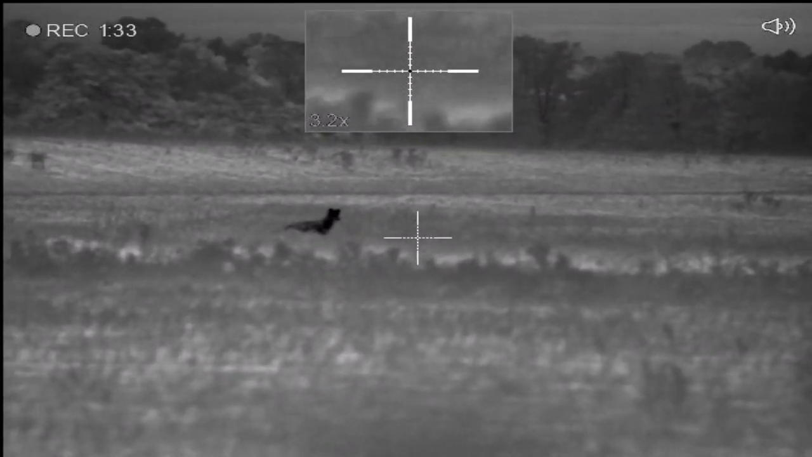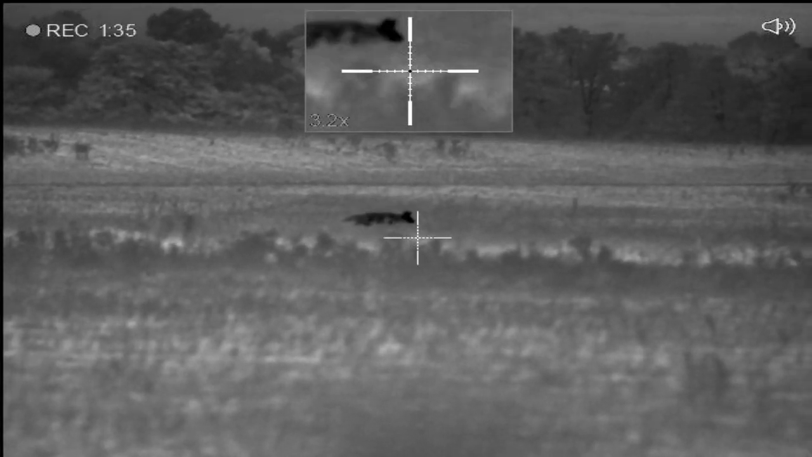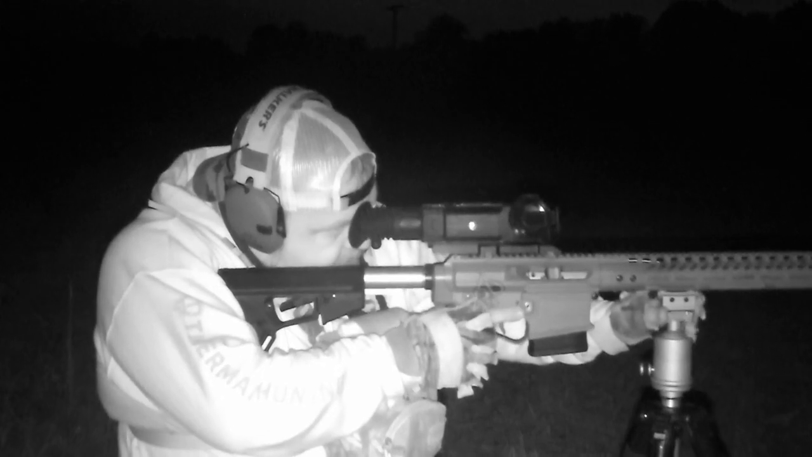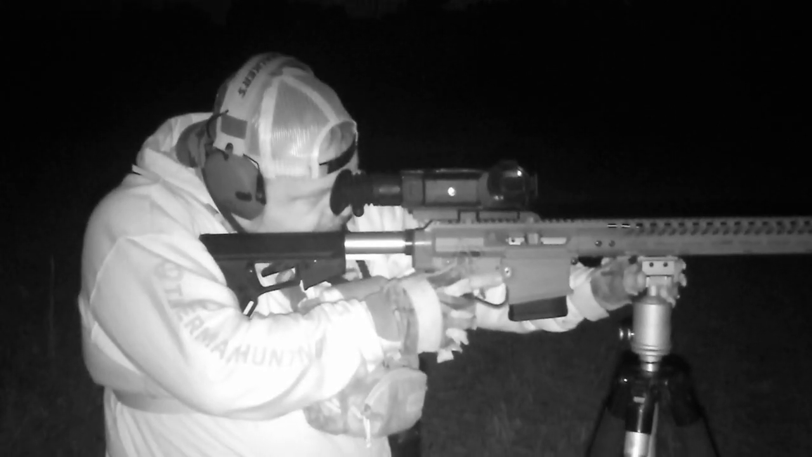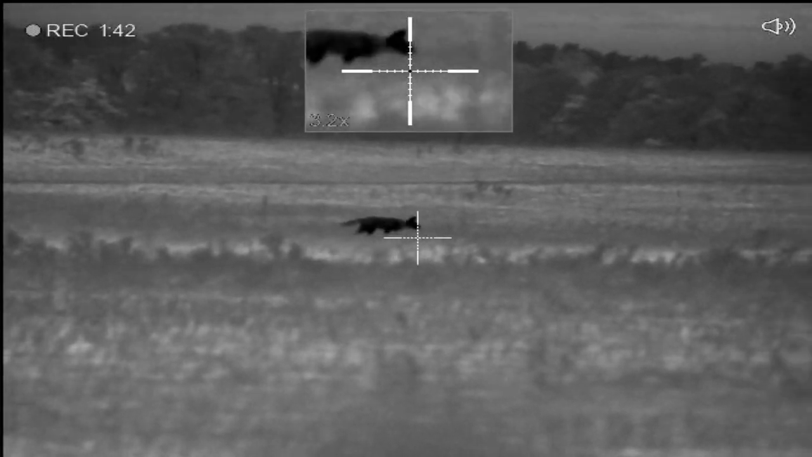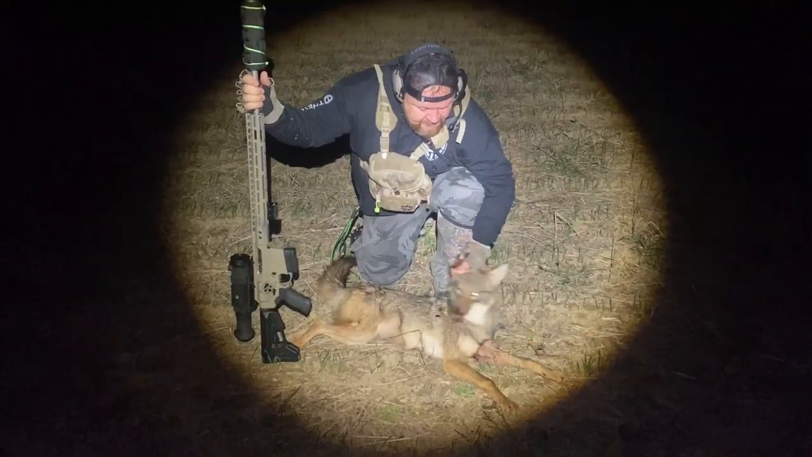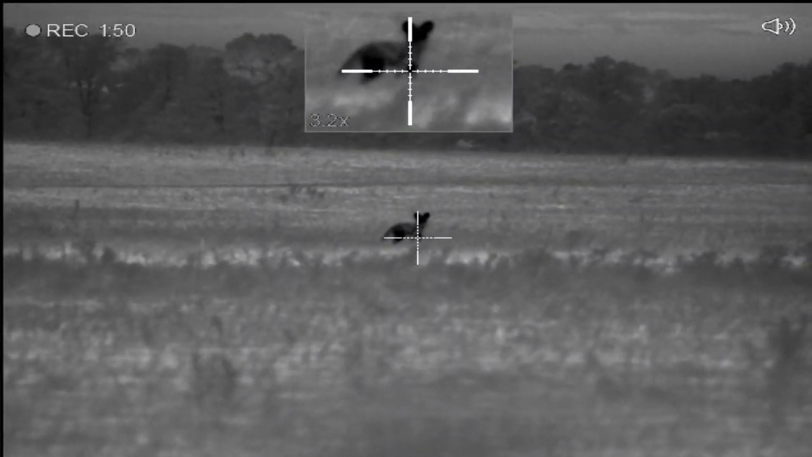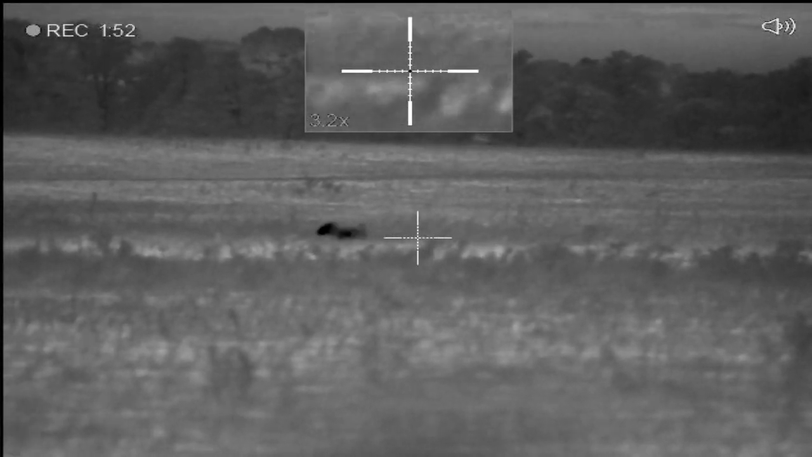Once you got out in the open, then you could see. Yeah, so I thought it was a coyote the whole time with the thermal. You guys will see the footage. It was great footage. We got low humidity, 44%. Really good footage. The thermal was looking good. I think I smacked him on the first one, Jamie. Or smacked her. I think you did. I think I killed her on the first shot, and then the last 2, I think I was just ratting them off because she was spinning.